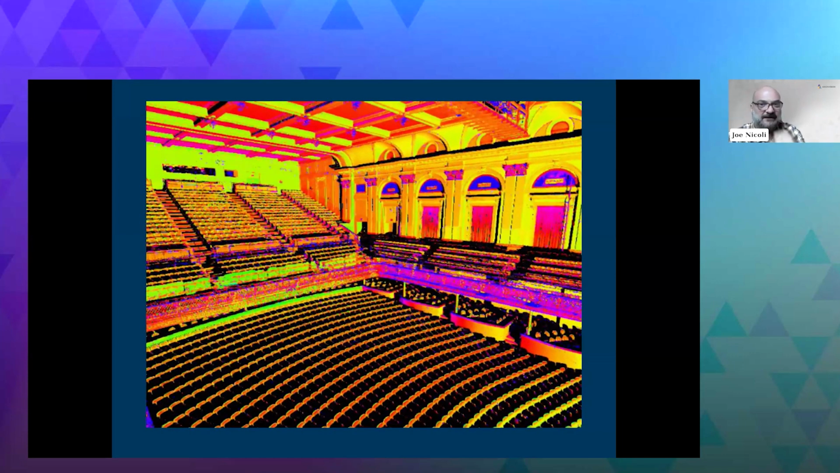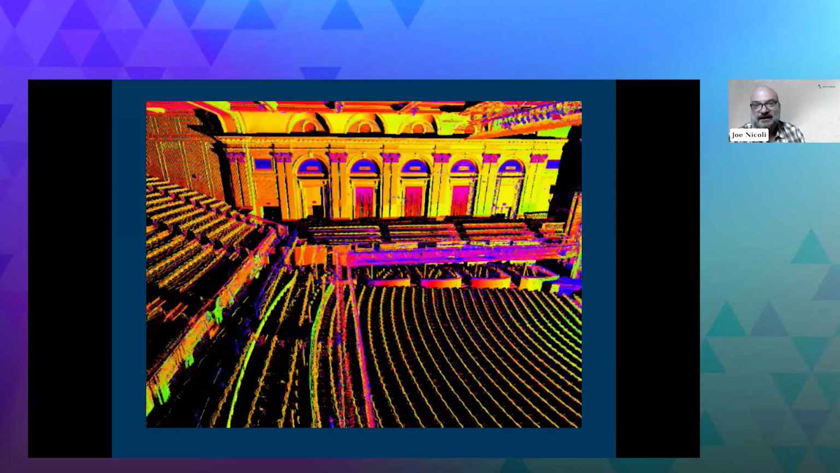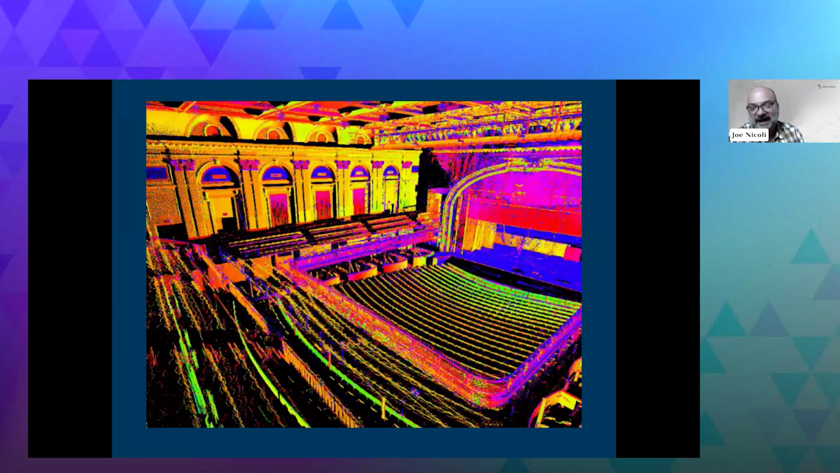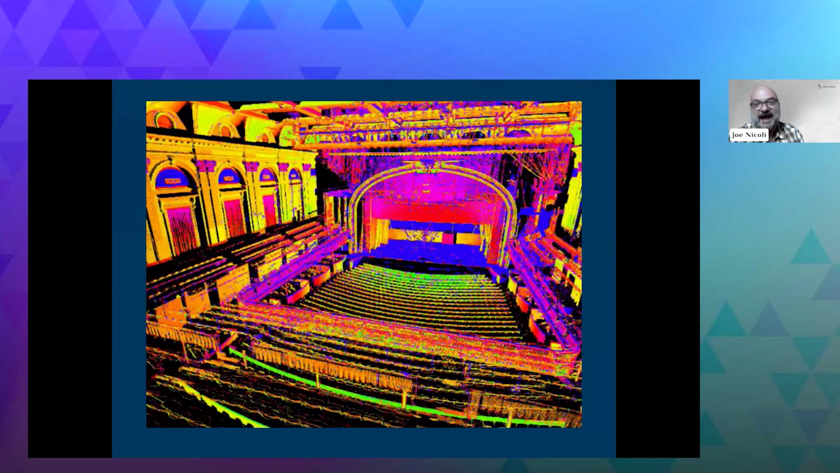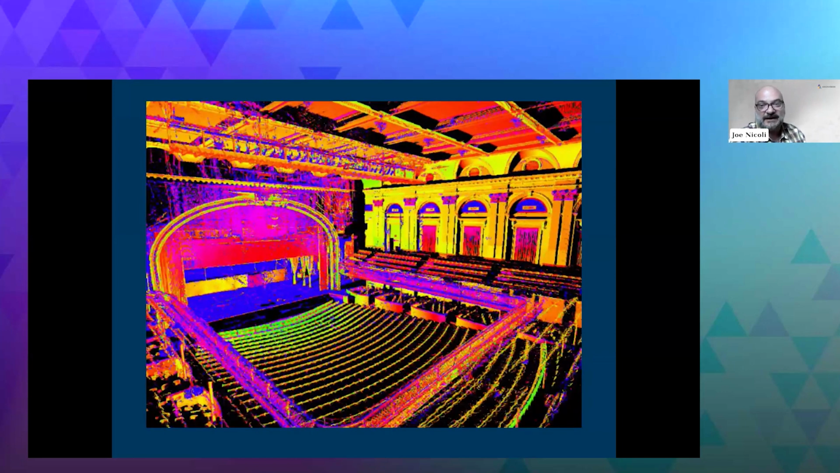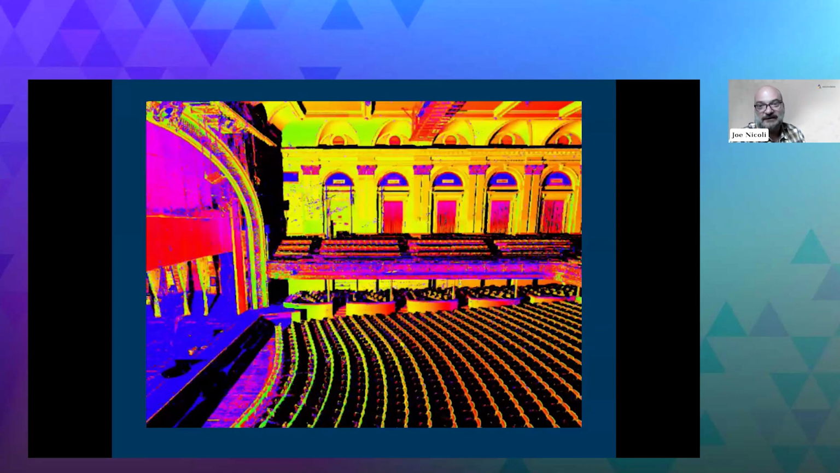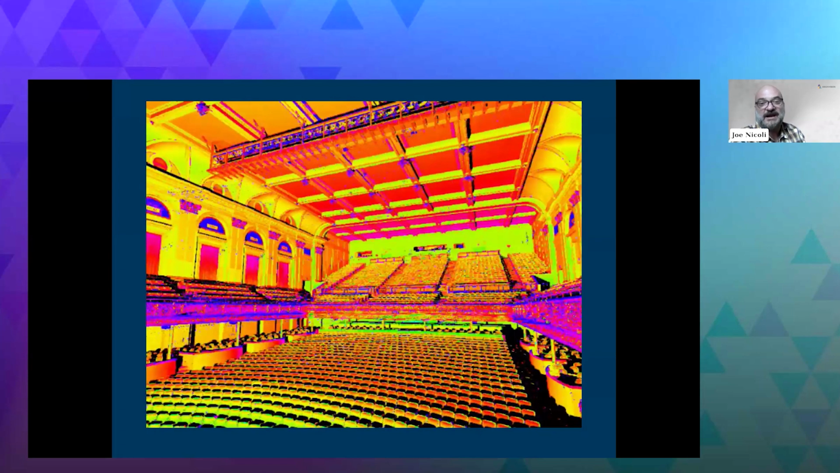This would take about 45 seconds to take this scan. Now you can see it didn't get everything. There's a lot of black spaces in there. The scanner only captures what it can see. It doesn't penetrate. But you can see very quickly, it can capture a ton of data. And every point in there can be measured to every other point. So you can get a lot of data in a minute.